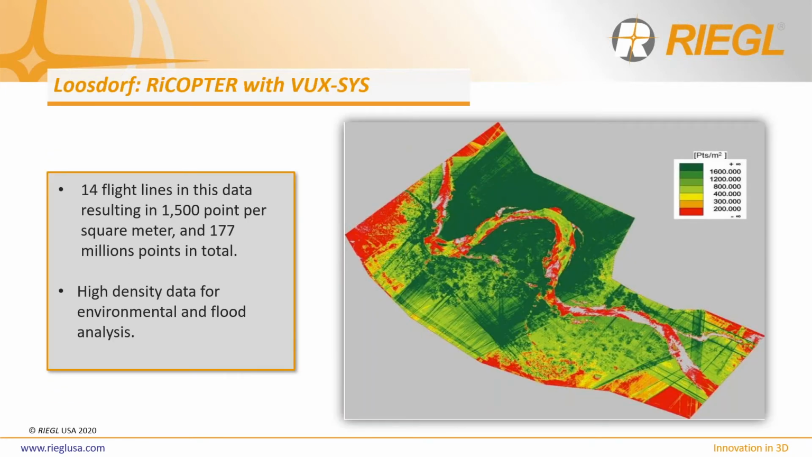Now let's look at a screenshot of data captured by the VUX-1 UAV for this project. The dark greens in this screenshot identify areas where there were greater than 1,600 points per square meter of subsurface returns, which is incredible density. Even the regions that are in red, where vegetation was denser, the VUX-1 UAV was still able to capture around 200 points per square meter. All of this LiDAR data was captured flying 14 flight lines, which produced an average of 1,500 points per square meter across the project region.